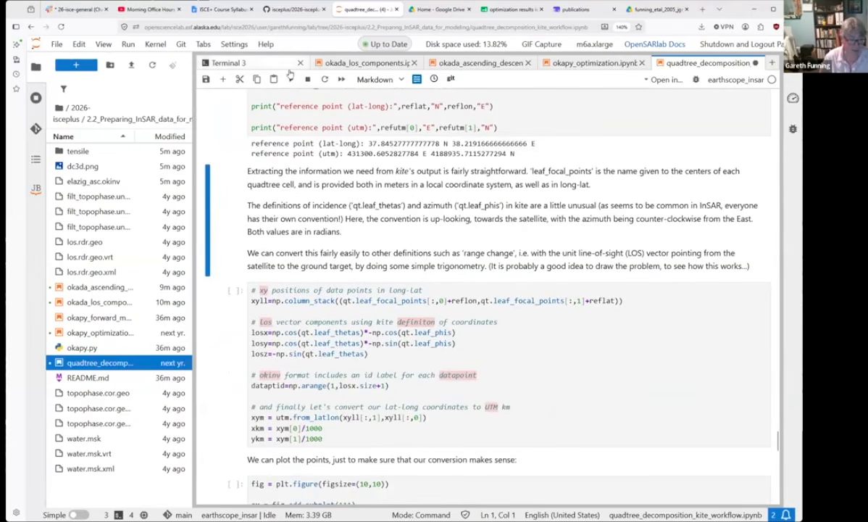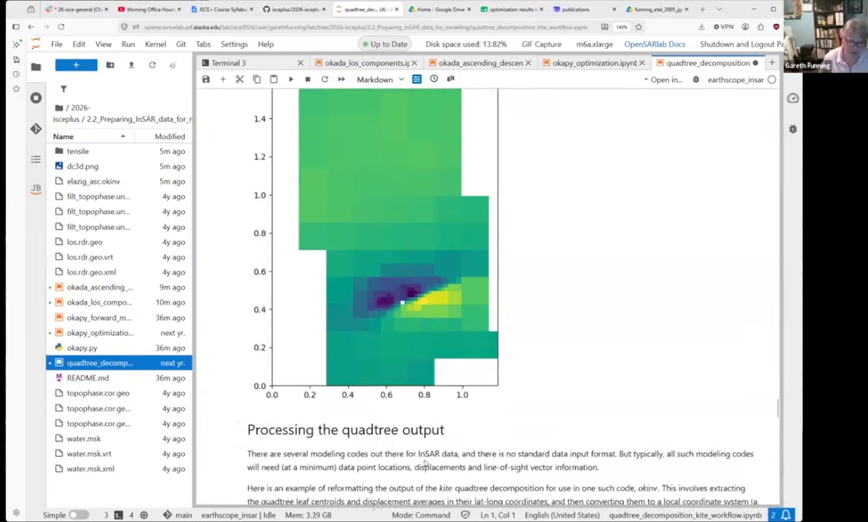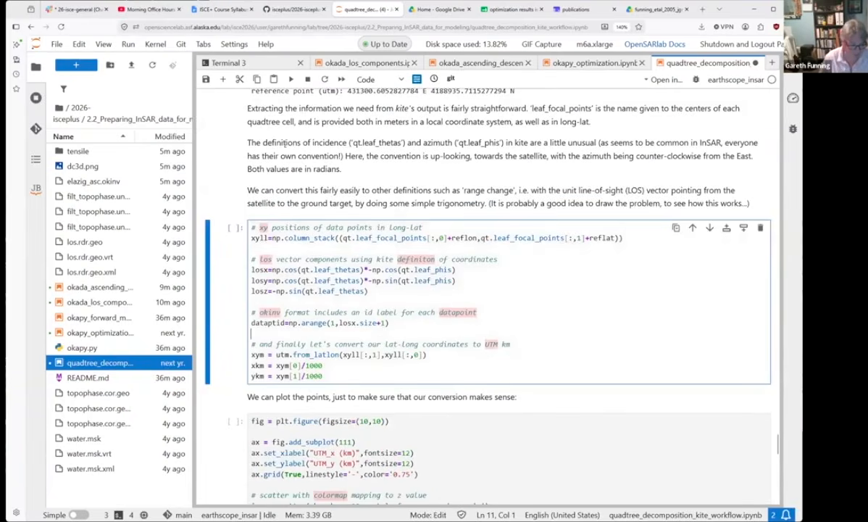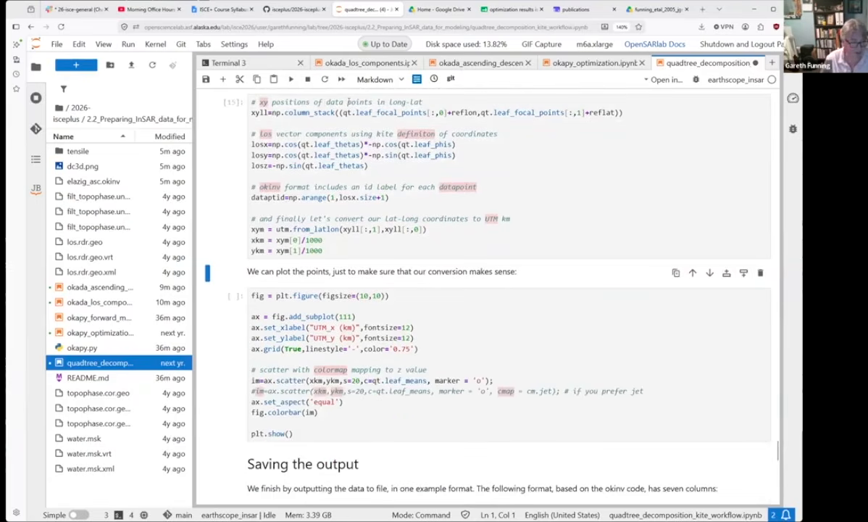Okay. And then we export the information from the quadtree, basically the locations of the center points of each of these subdivided cells, along with the representative line of sight information for each of these pixels, which the quadtree code calculates for us. So each of these boxes comes with its own east, north, and up pointing vector. So we want to output that as well. And that is what this set of things does.